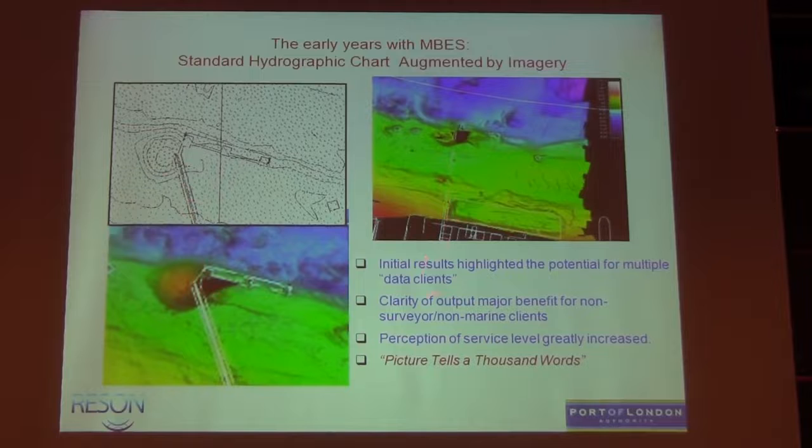It really does help with the clarity of output, and one of the things I'd say is everyone thought we were absolutely fantastic technical geniuses that do great work. When you started to show them a picture, people do like a picture. And Danny said yesterday that imagery can be quite subjective, and it's right. Imagery shows that you've got good results. It can also be a way of hiding iffy results. But it really does help, and I hope to end up with the free viewers at the end of this, because I think it's a huge value add to multi-beam.